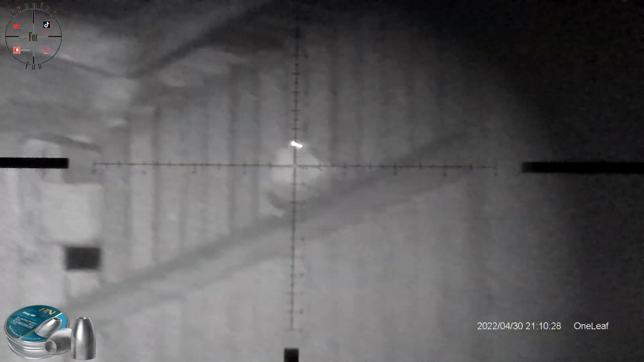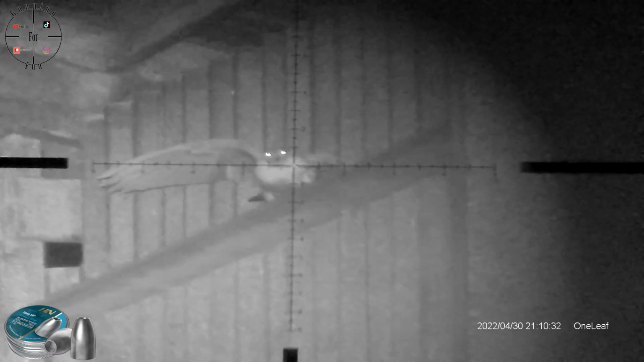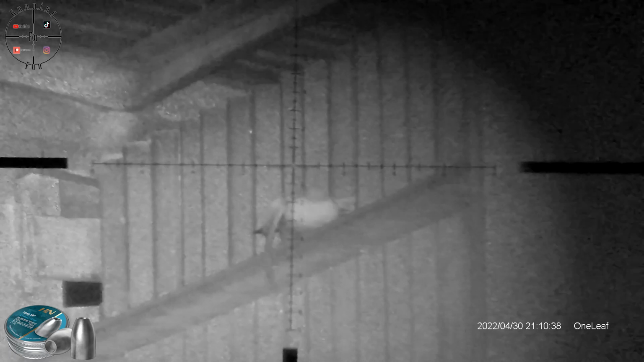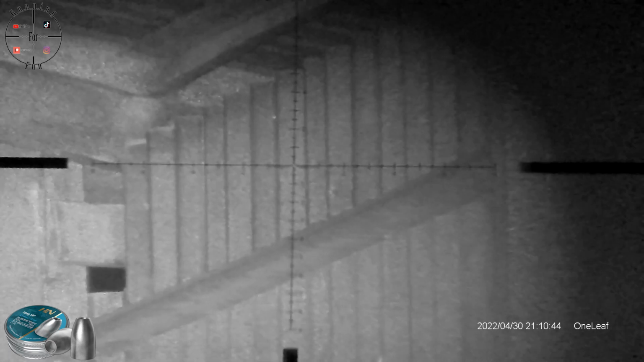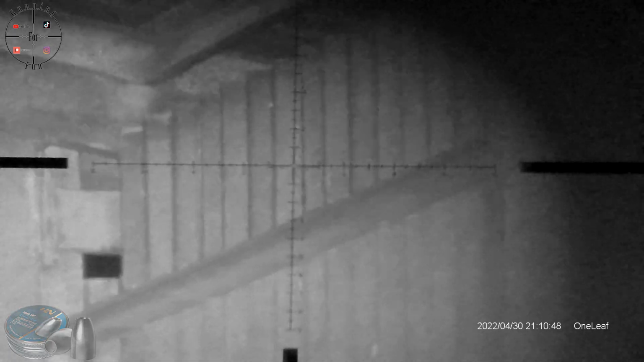Okay, there's that pigeon. Let's see. Dead. Anchored just there. It should fall. Okay. Well, double shots and it's down.